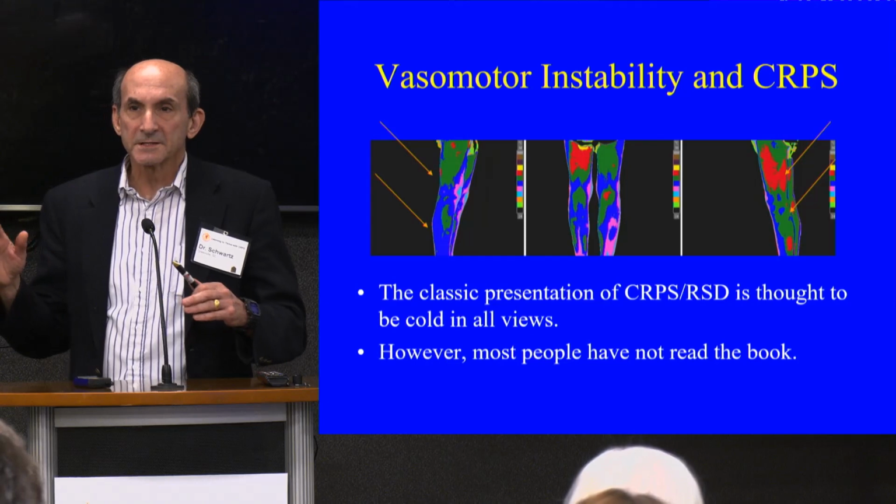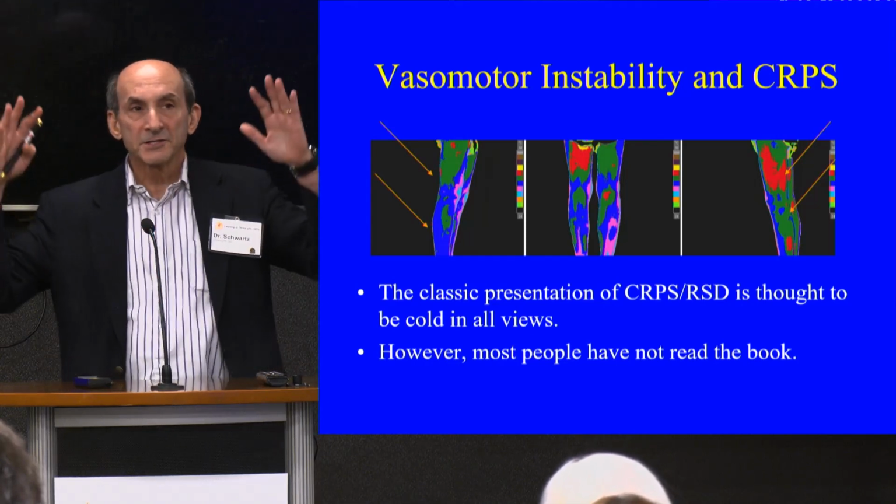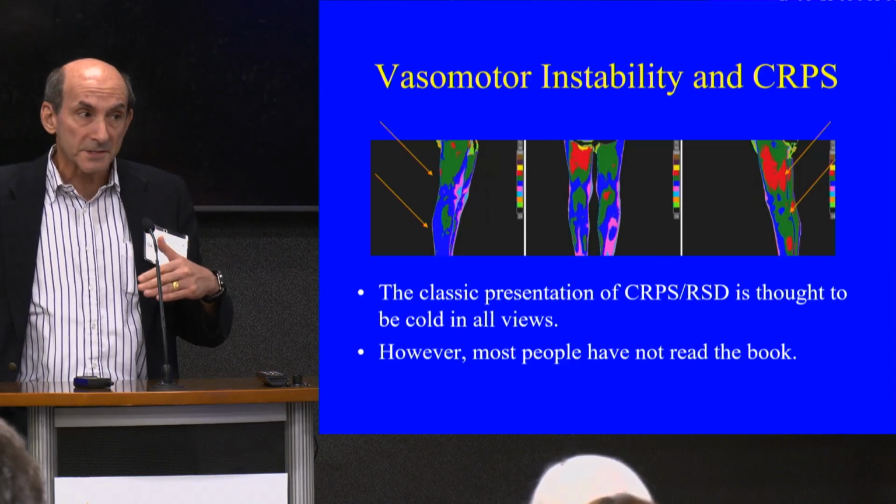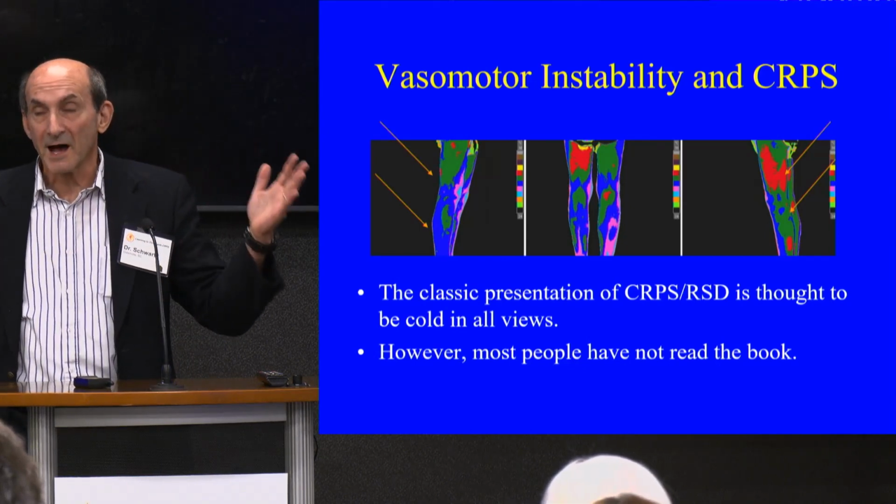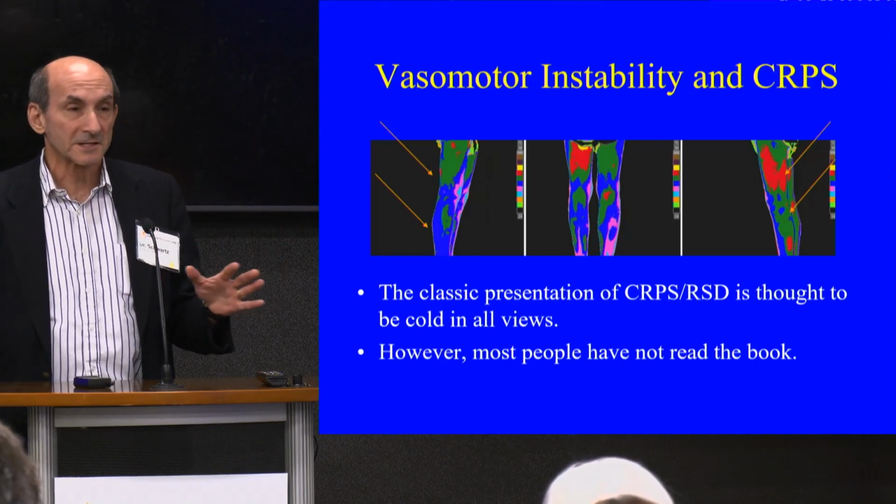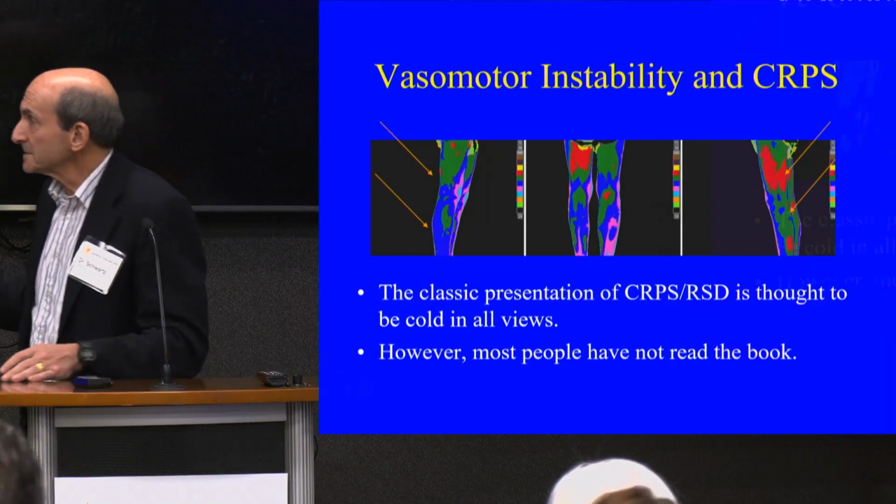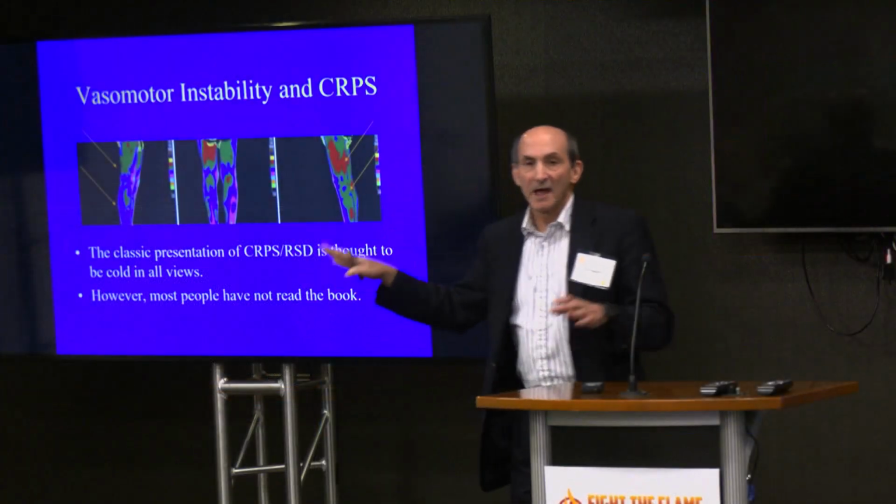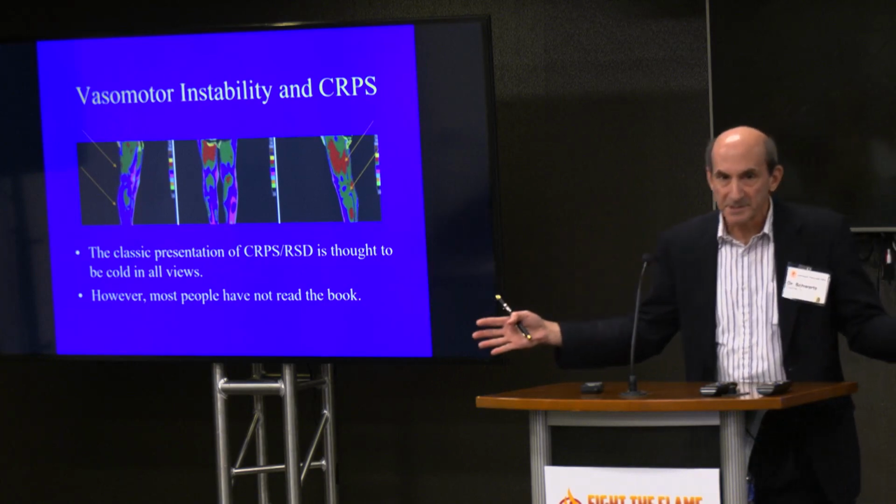Okay, what does a typical CRPS RSD case look like? Now, I just showed you a protocol. In our case, we take 36 images, and we're doing it every 15 minutes. So there's a lot of images. These slides are teaching slides right now, so I'm not showing you every image, okay? But in the case of CRPS, basically everything is asymmetric, okay? And this image just happens to be the lower extremity.